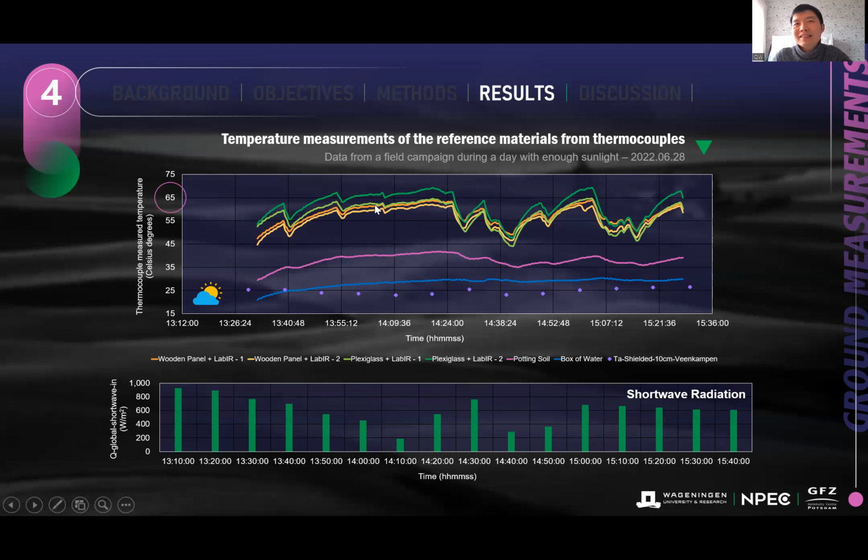So in the end, these measurements from the fixed emissivity materials have very high contrast to the low temperature objects, as you can see from the blue curve, which represents the water sample. So when you have such a high contrast of the temperature values from different objects, it's easier for you to calibrate your thermal sensor outside.